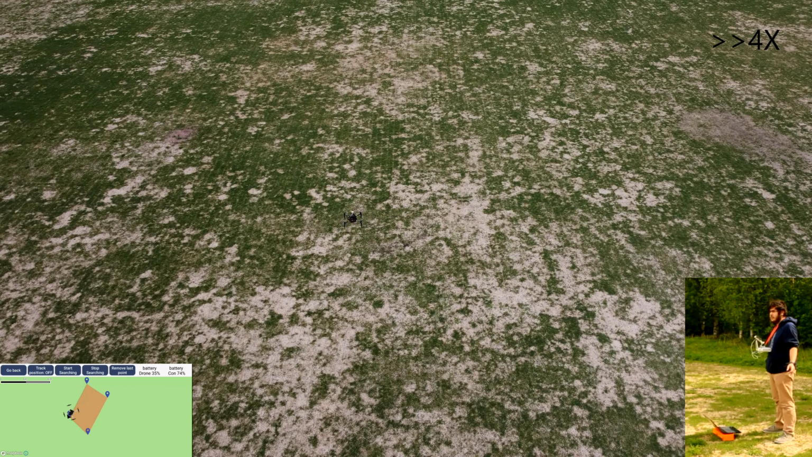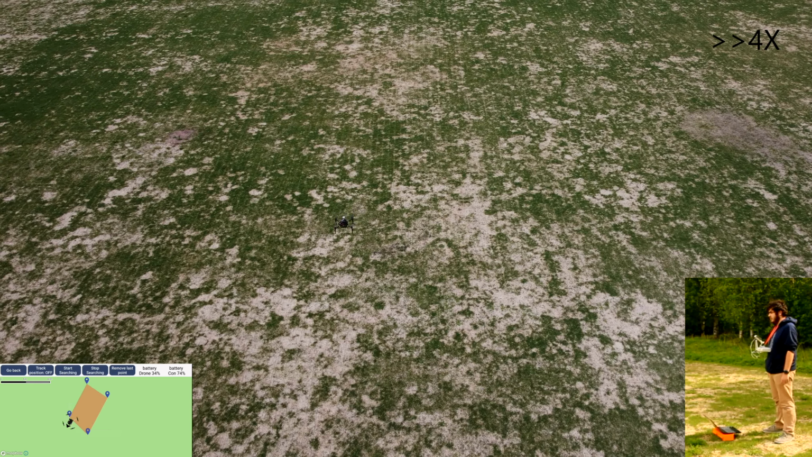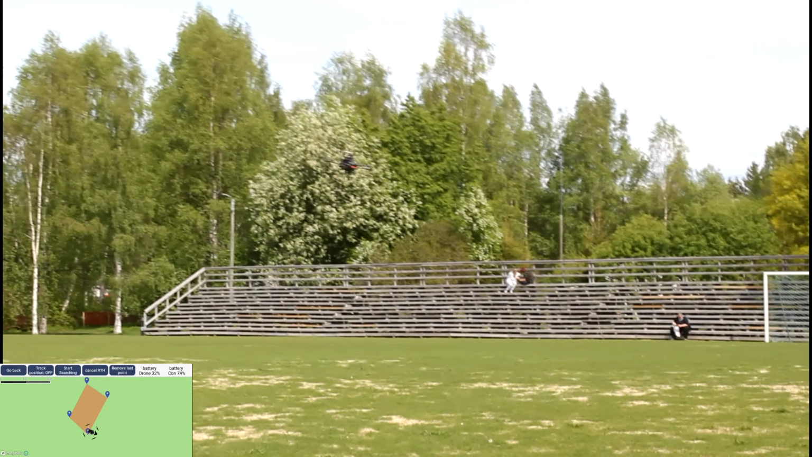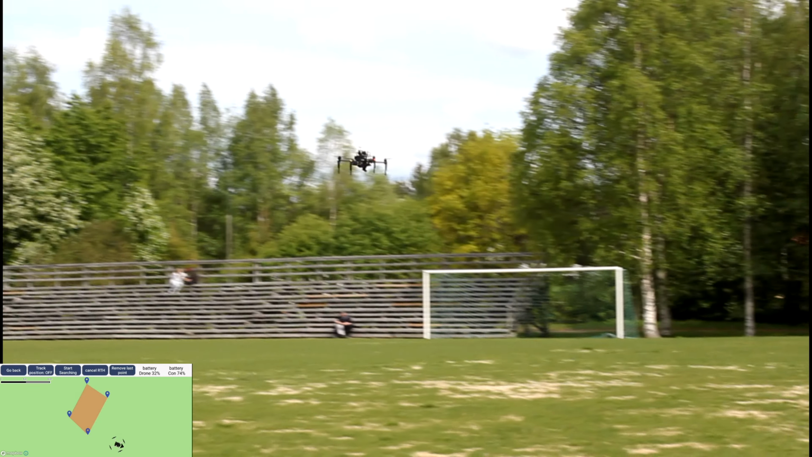After the pattern is finished and there is no person detected, it will return to its starting position, land, and then is ready to go again.